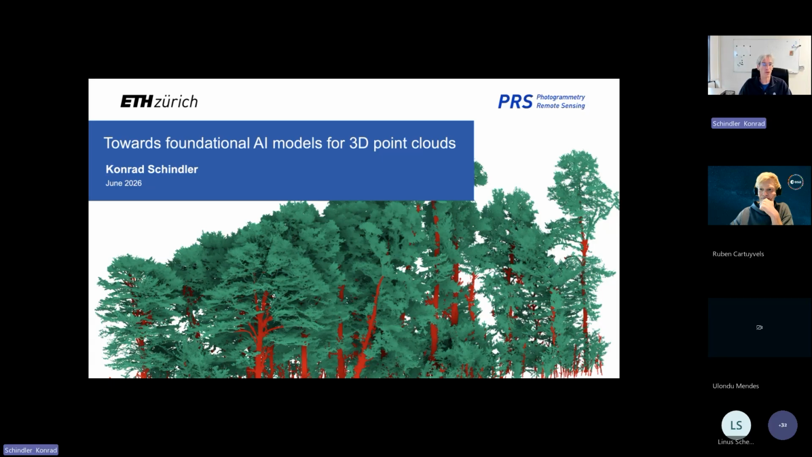And for today's talk, we have somehow agreed on this title of Foundational AI Models for 3D Point Clouds, or at least how we are hoping to get there. So the idea is that we want to build generalist learning schemes that are able to handle this natively 3D data.